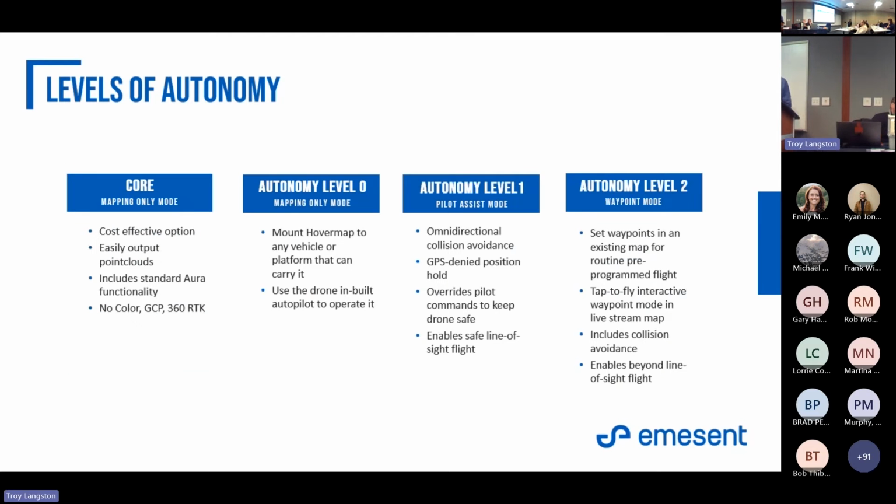So we have essentially 4 levels of autonomy. The first one is Core. Now, Core was recently launched by us as a way to get the price of the Hovermap down to compete with a lot of the new Chinese manufacturers that are coming out.